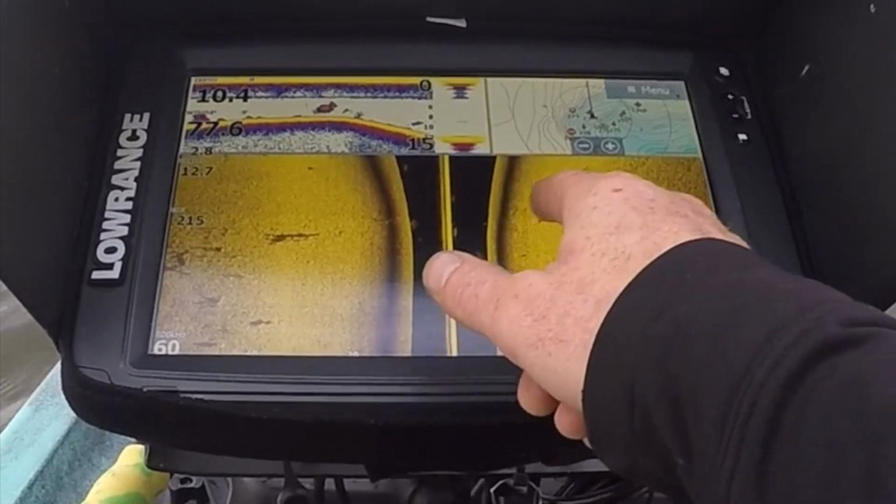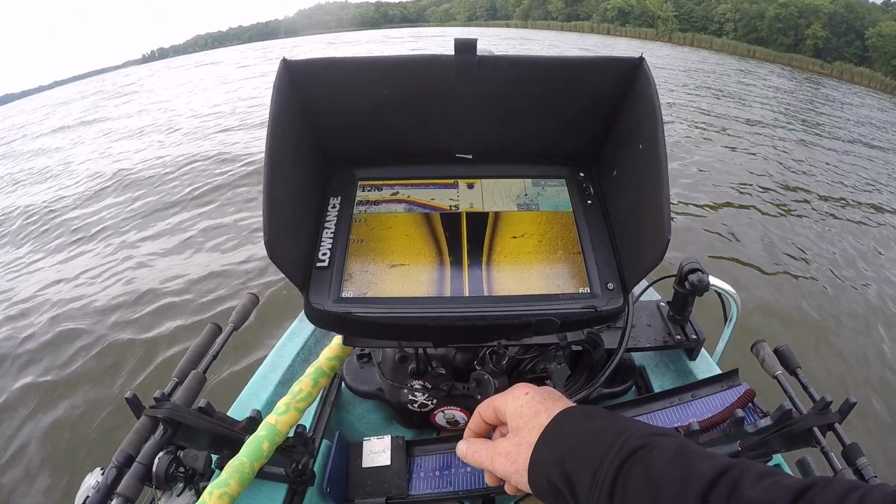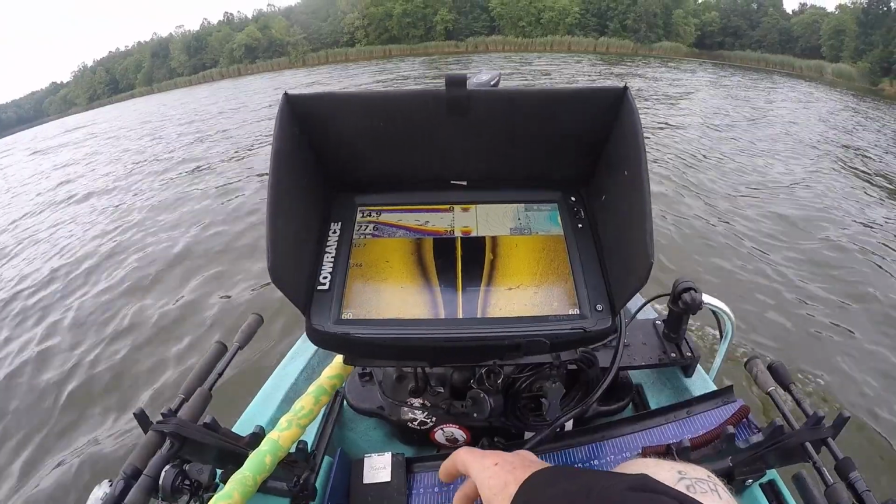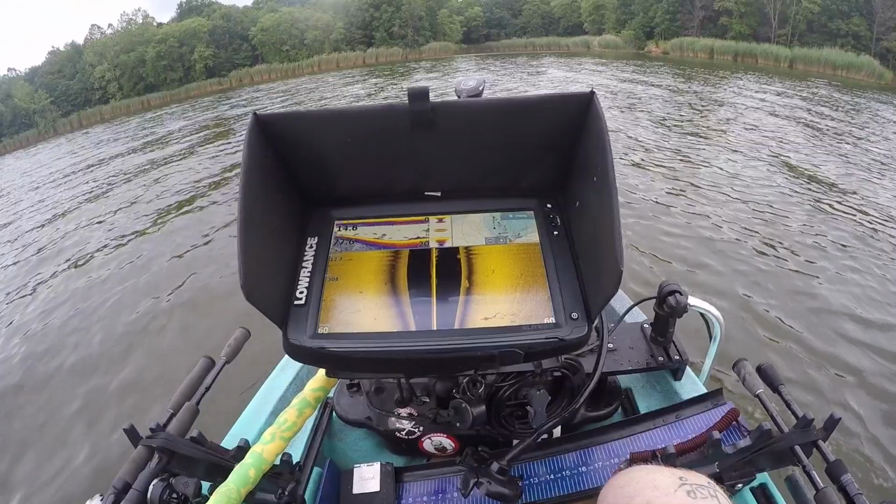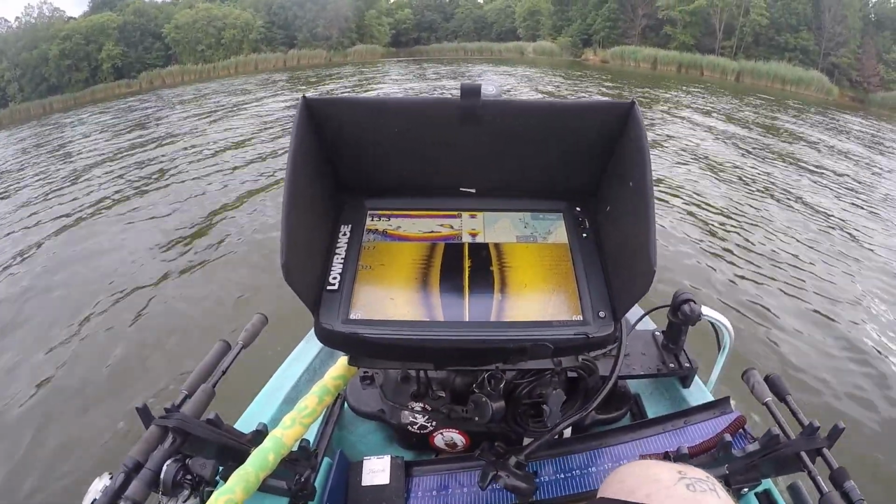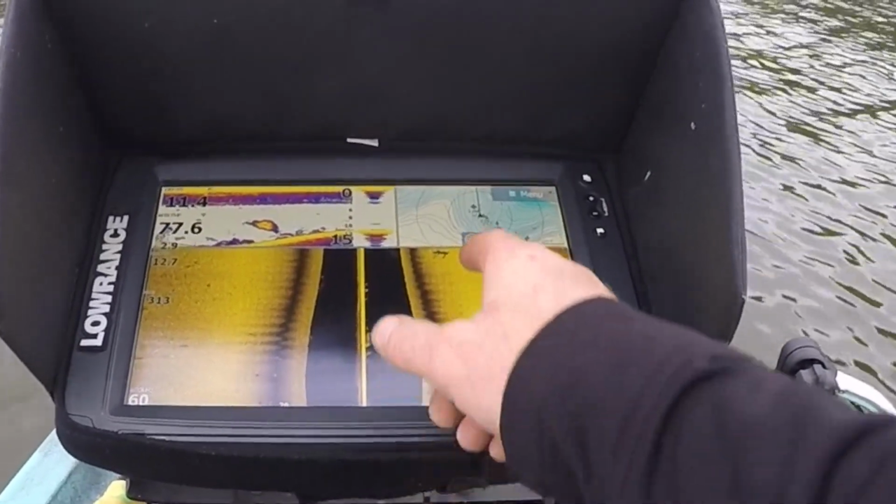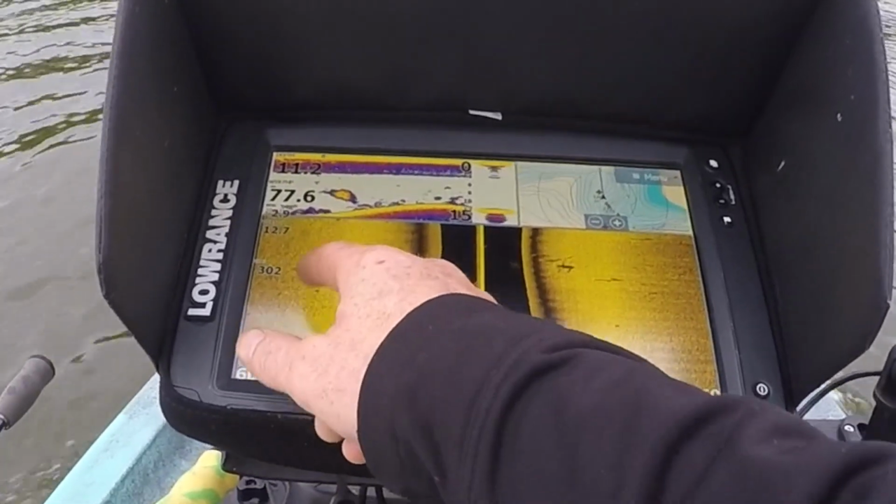Those kind of look like fish sitting on bottom. Might be some fish there. There's some more brush. I'm going to turn. There's some fish there. I'm going to see if I can catch these brush piles right here. That could be a fish there. Okay, so there's those brush piles. There's a few fish out here.